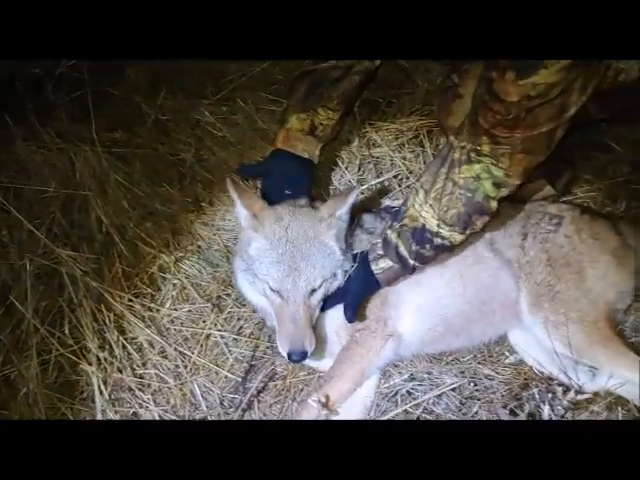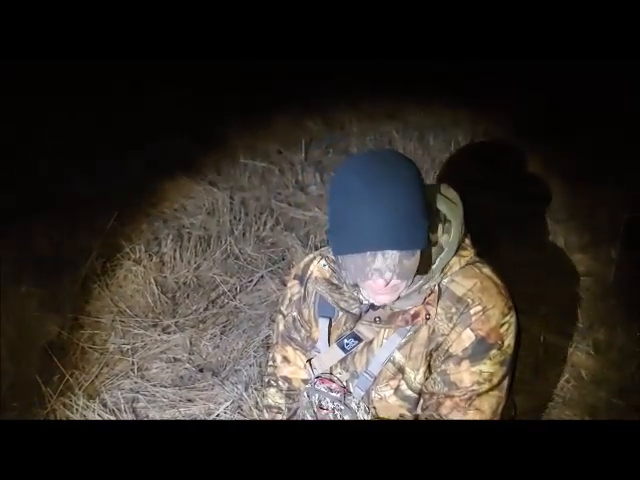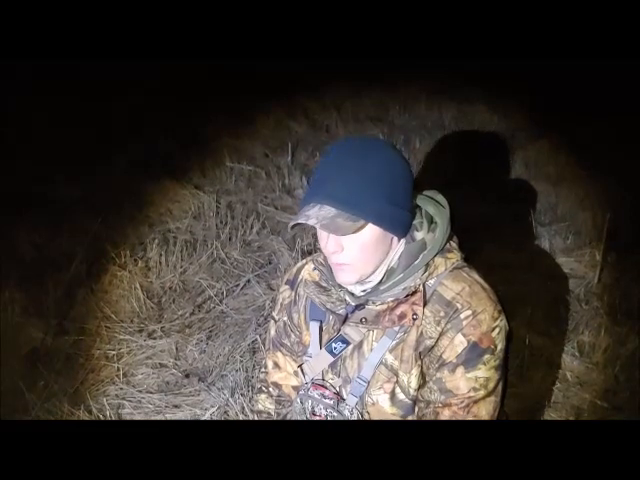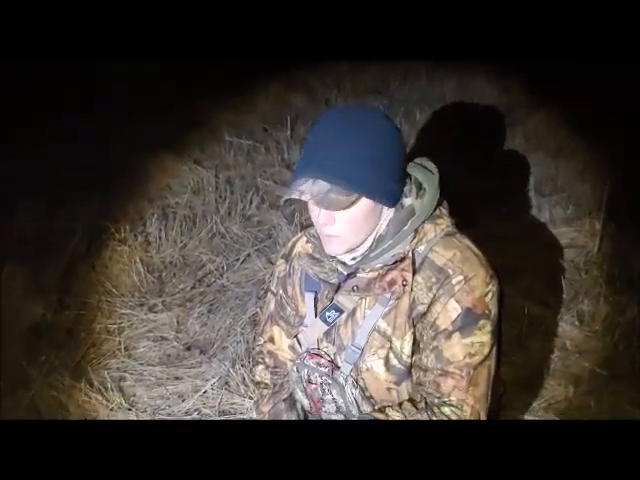So we're back at it. We're struggling a little bit, but we're putting in the 103 minutes it takes to get them when they're just dancing all around us. So we'll be back. We're gonna try and get out a couple more times here during the week, this next week or two, before the quiet time of deer rifle season opens up.